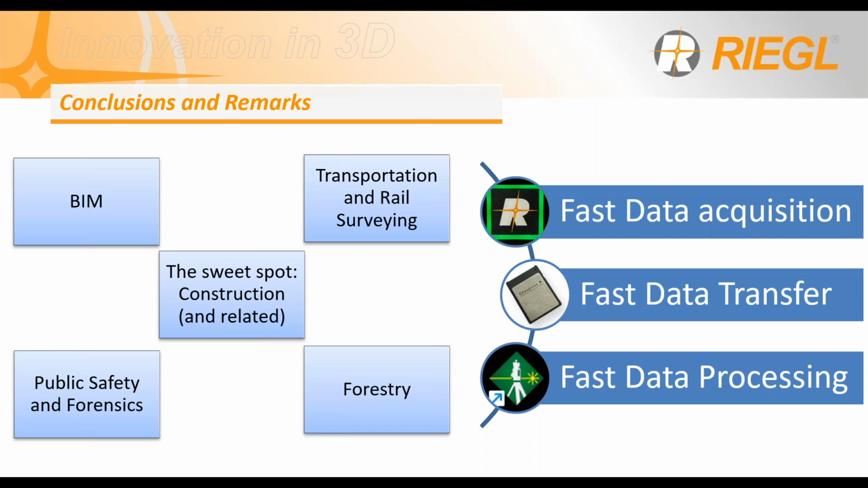So that is our proposal: fast data acquisition, fast data transfer, and fast data processing. That's what we're all about with our terrestrial line.